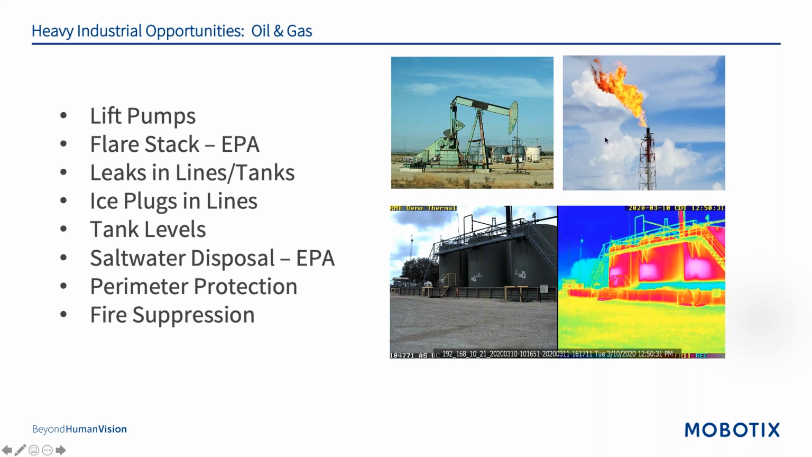As well, we can give a visual look at what the tank levels are. Is there a separation between oil and water? All very important things. Saltwater disposal is another key EPA issue that we've been successful using a combination of thermal and optical.